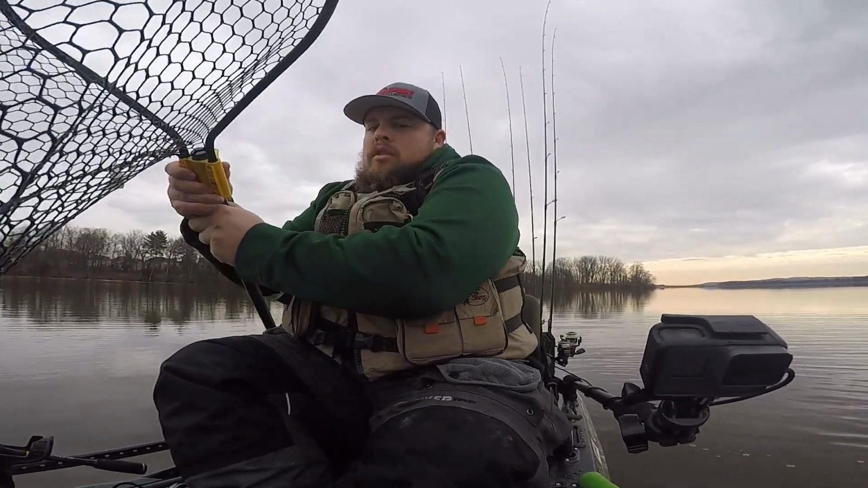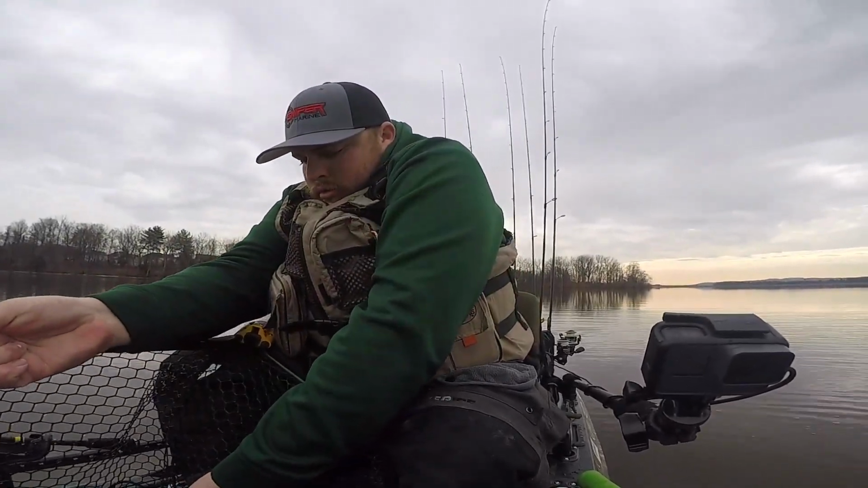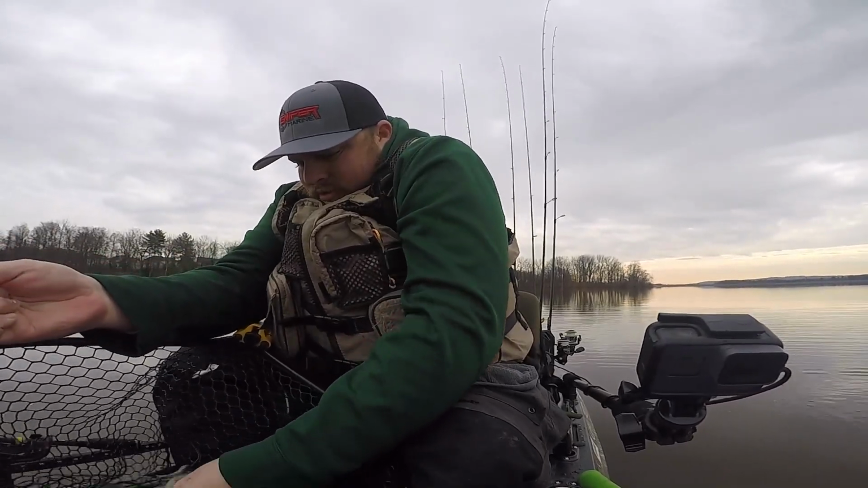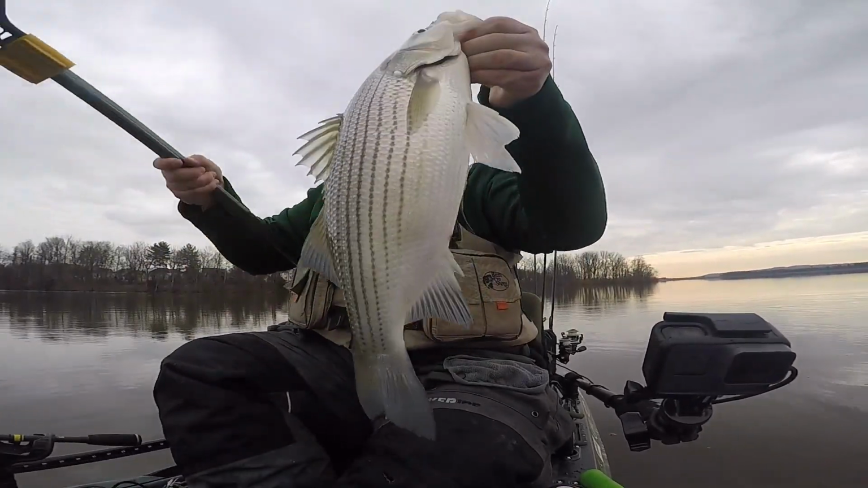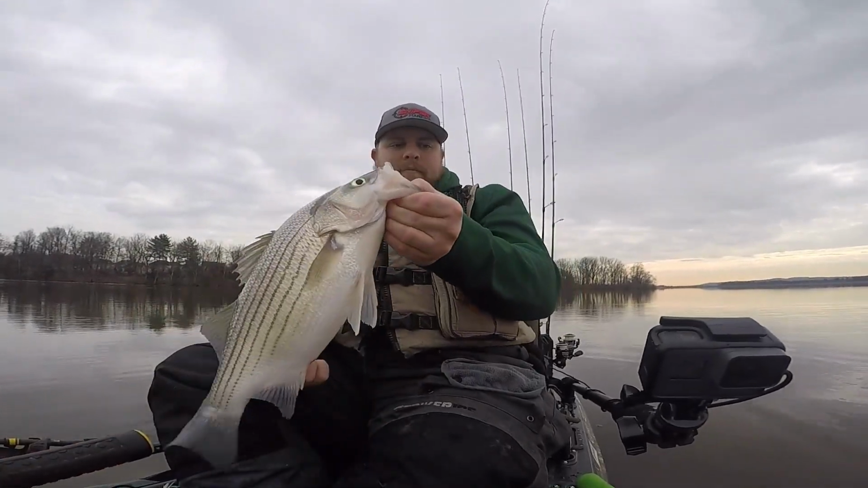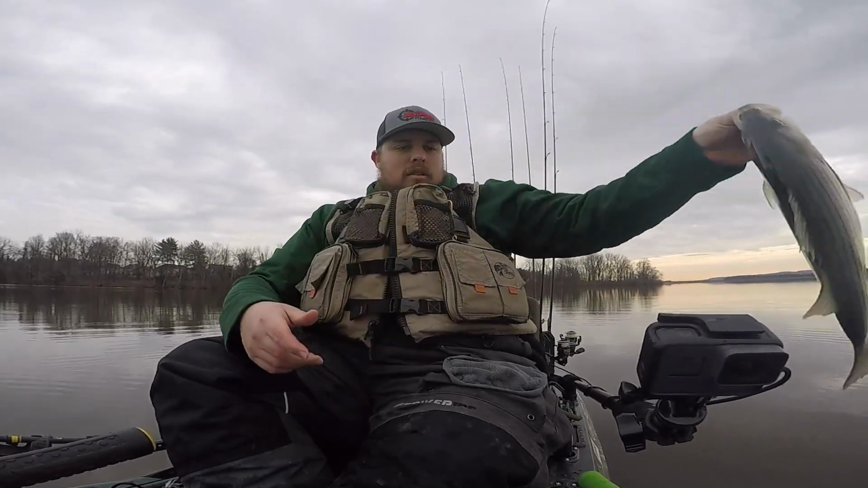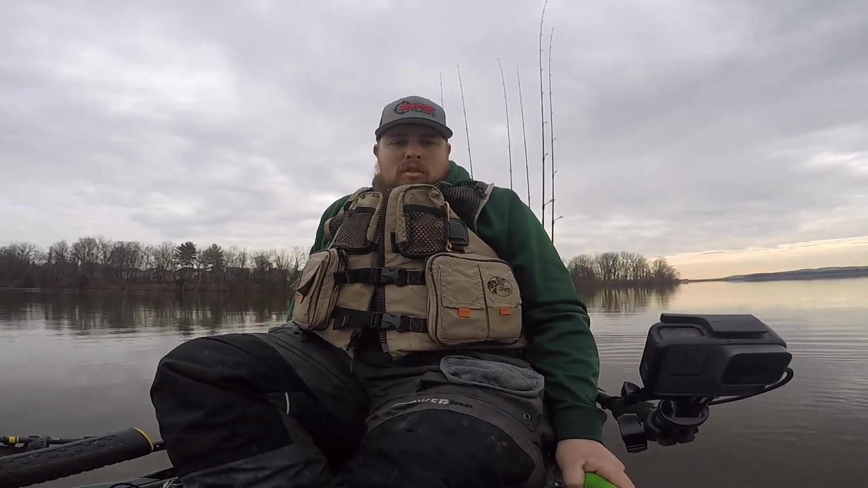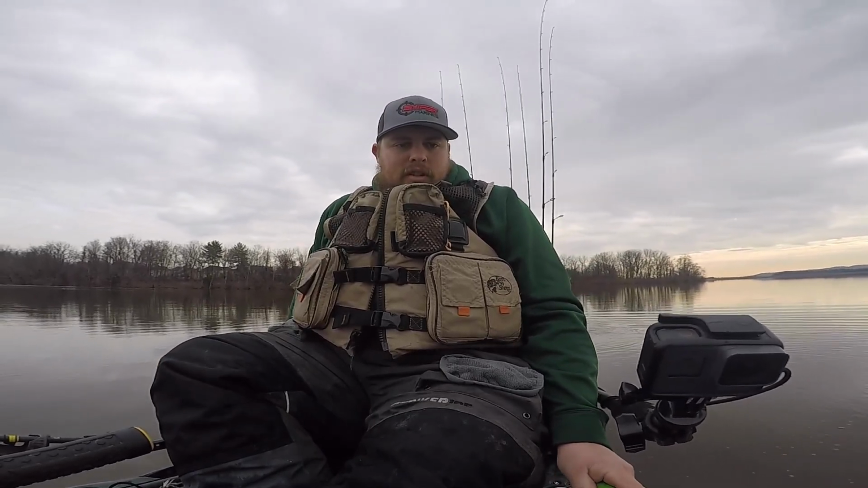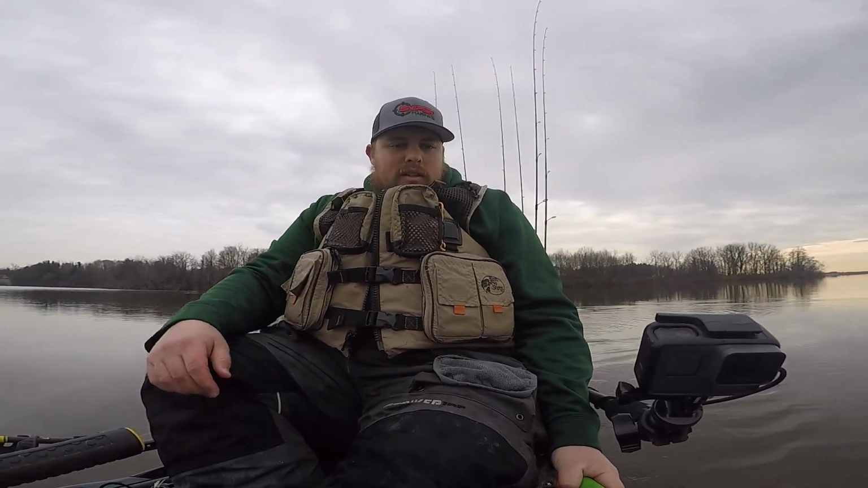Oh. There we go, guys. It looked like a crappie by itself, but little hybrid. Nice one. Awesome. Going back. You can tell right away that's not a crappie the way it was fighting. There's just so many fish out in here. I'm pretty sure I could just literally stay here all day and catch them.